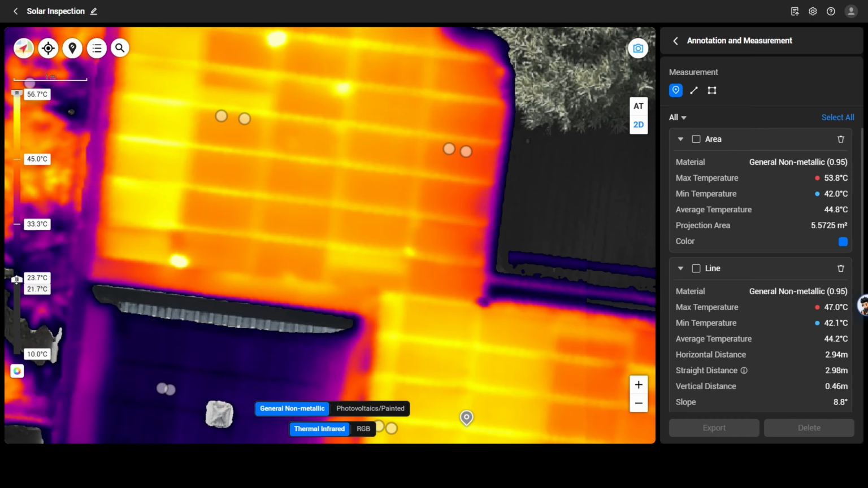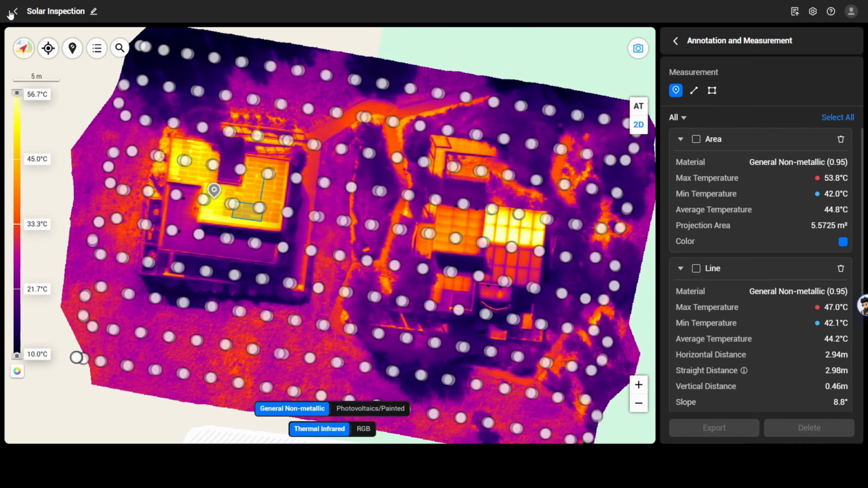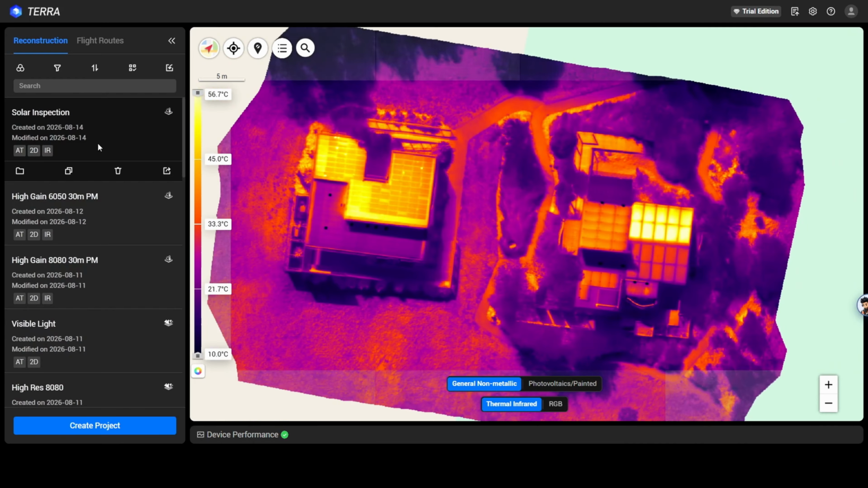That brings us to the end of our video. Hopefully we've been able to explain a typical or basic workflow for a thermal infrared reconstruction inside the updated DJI Terra version 5.3.